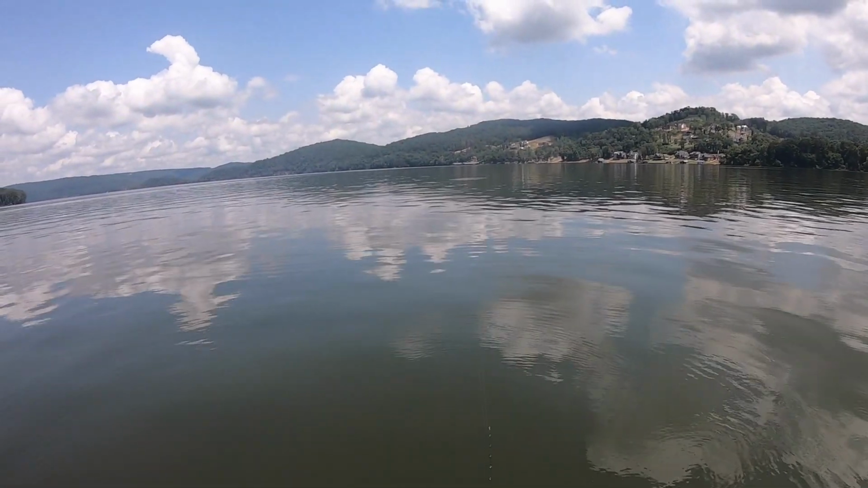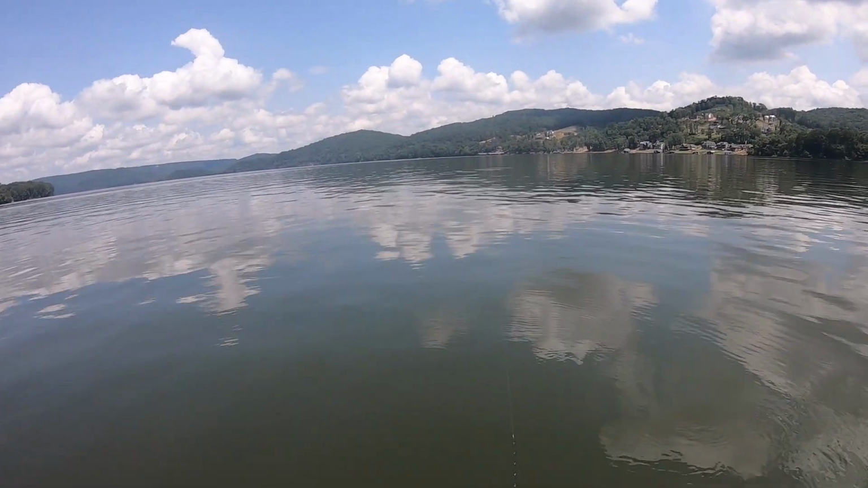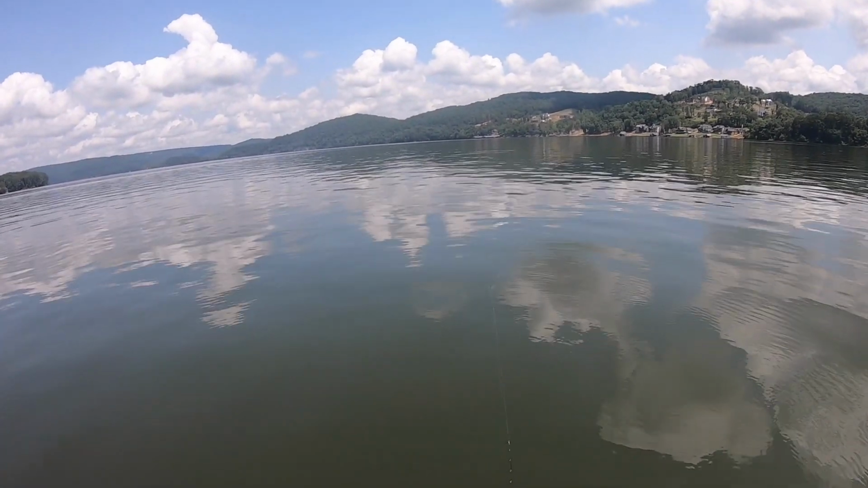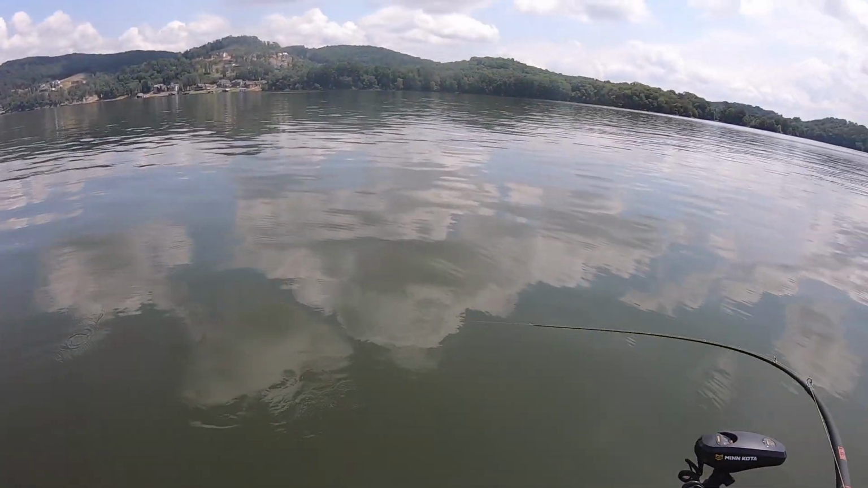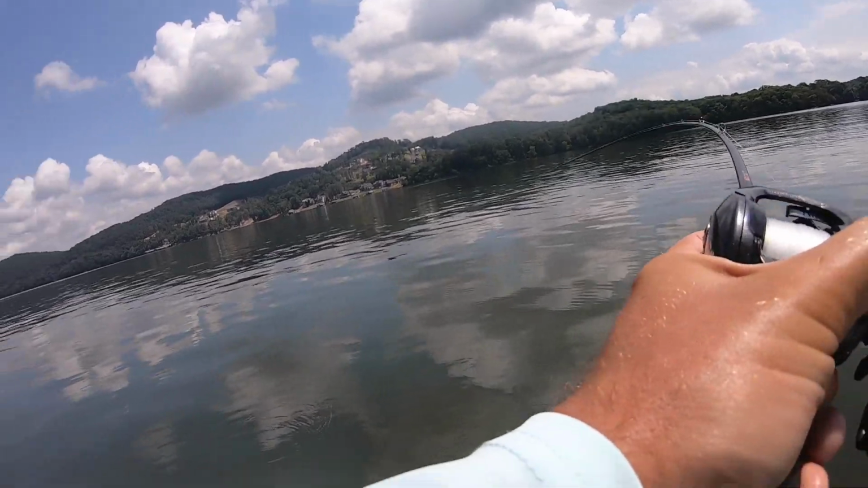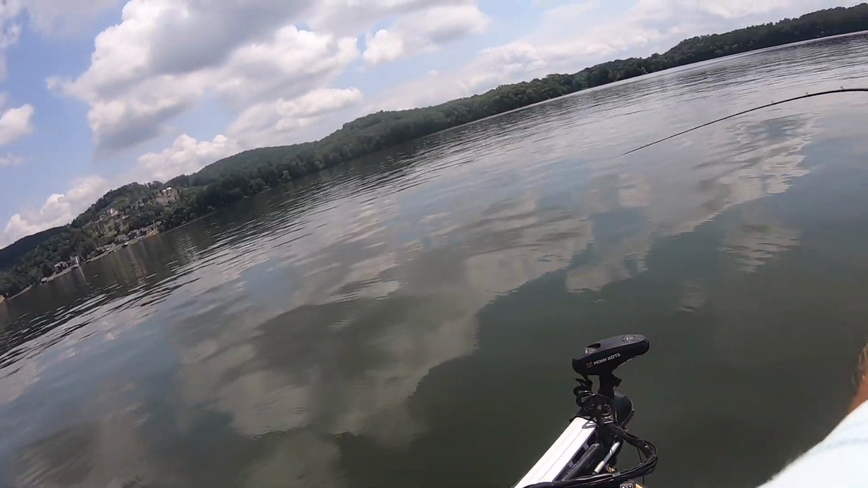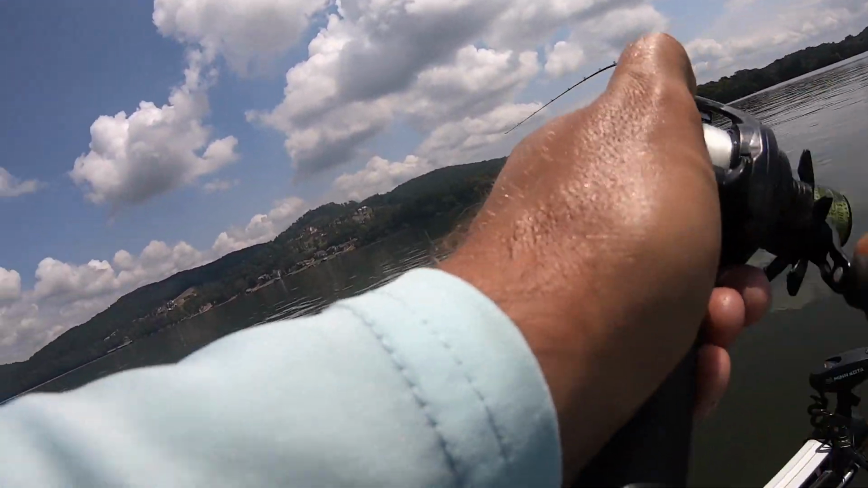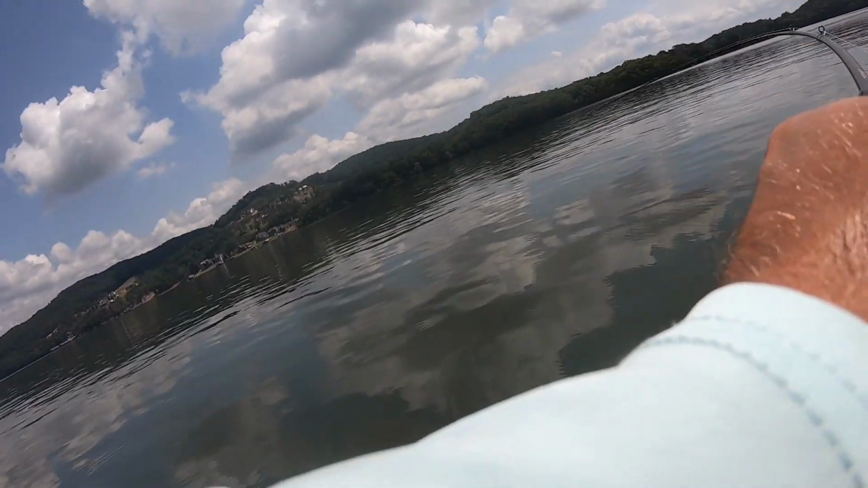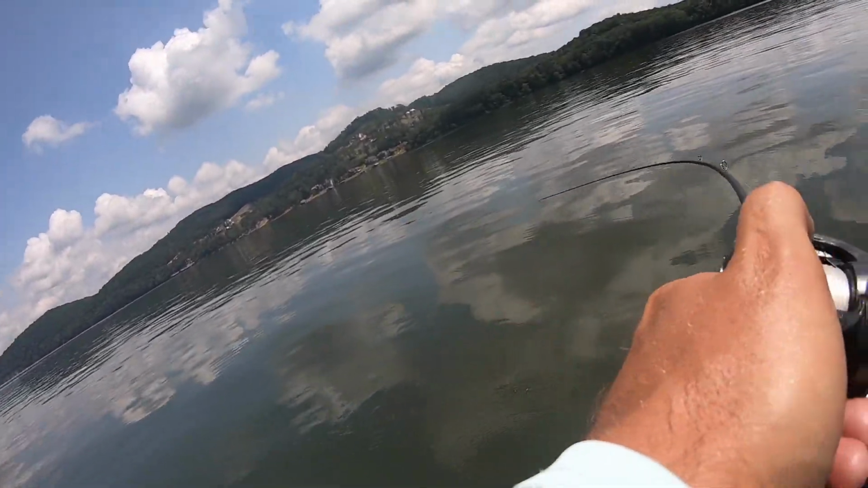Y'all probably couldn't see it, but they came up chasing right there. There he is too. Got him on the big plug. It's a big one. I mean, I got a good one. Gosh, on the 10XD.